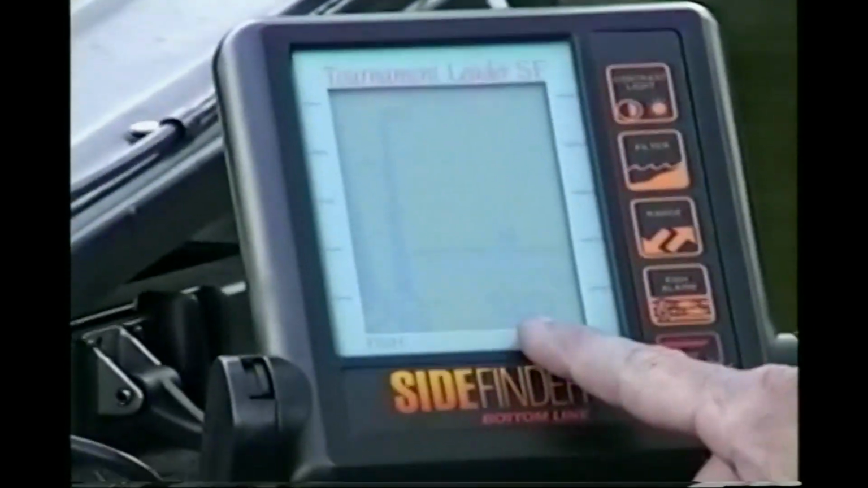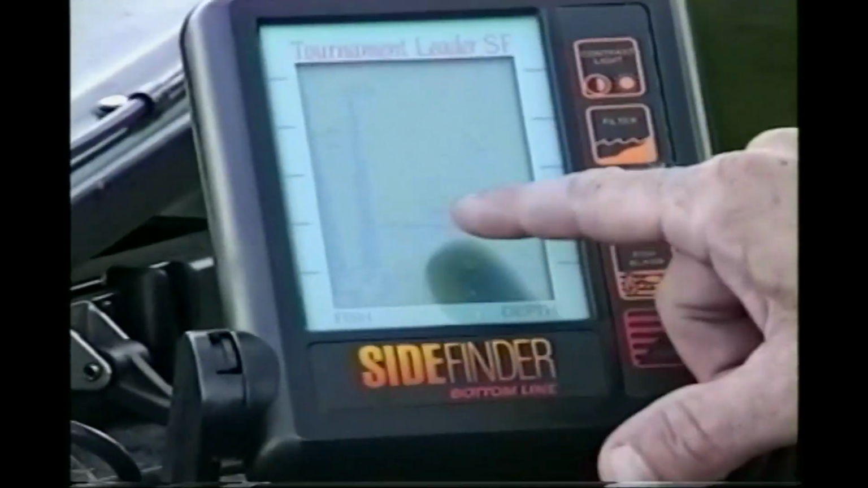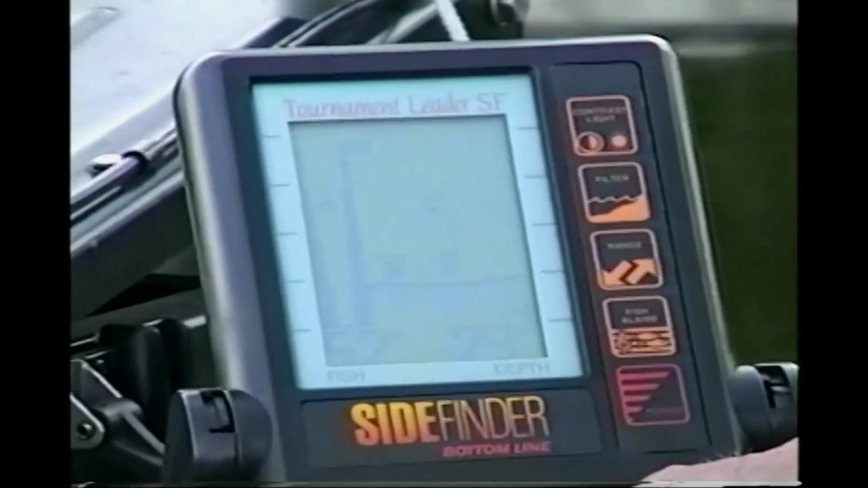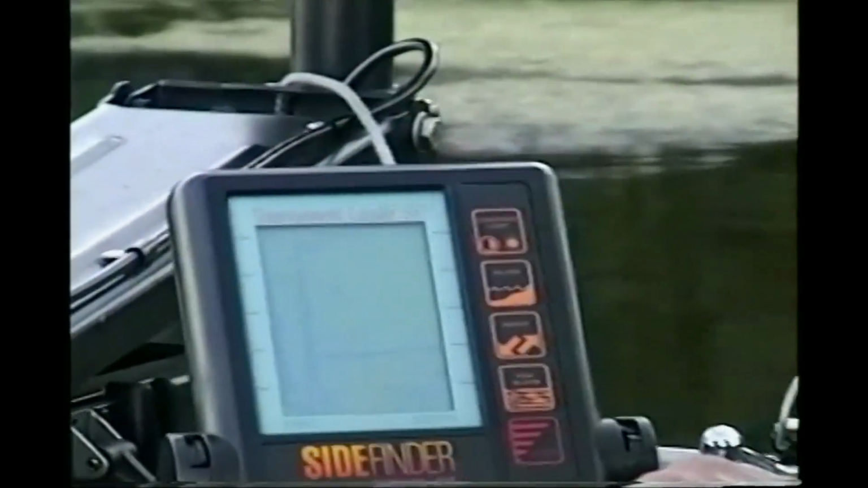Now next to it here, you can see in the scope, we're in 30 feet of water here, and we're seeing fish in 25 to 14 feet. That's where the fish are showing up directly below the boat. So not only do I have the opportunity to see what's below the boat like many depth finders have for a long time, now we can see it to the side.